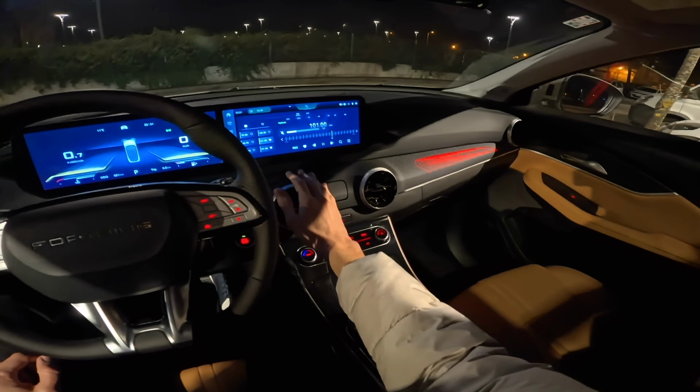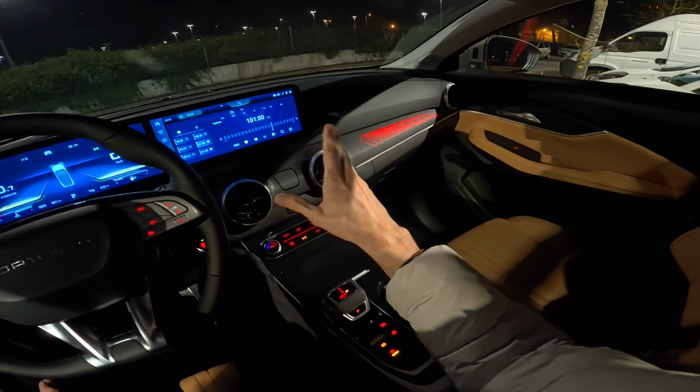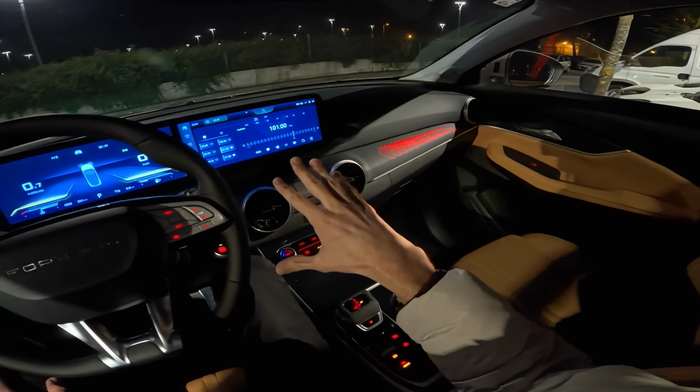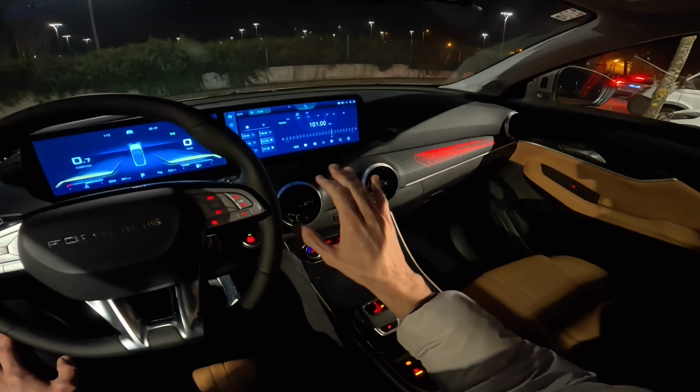So I can't play it for too long. The speakers are good. I would say they're not great or excellent, but they're good. They have decent bass and maybe not too much depth, but it's a decent, good, clear sound.